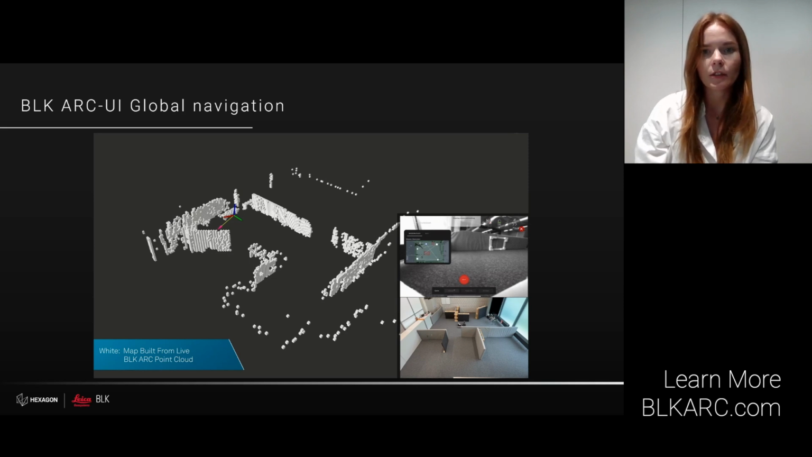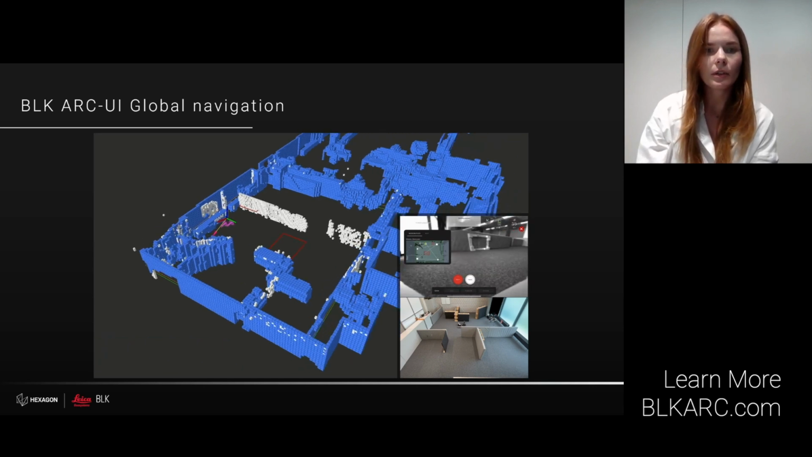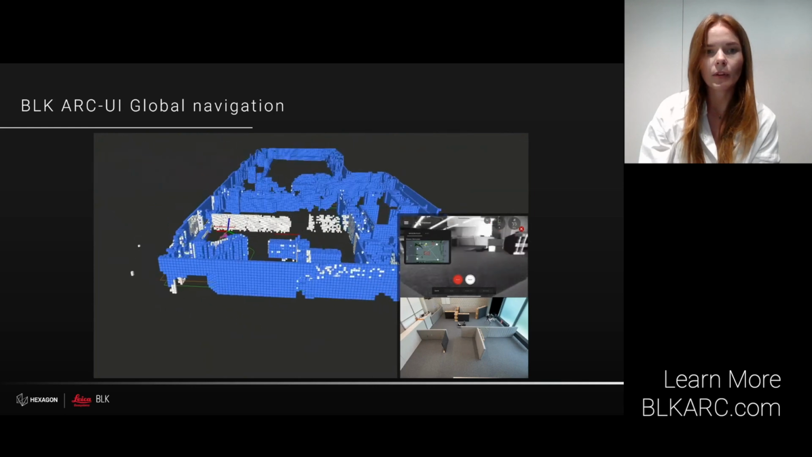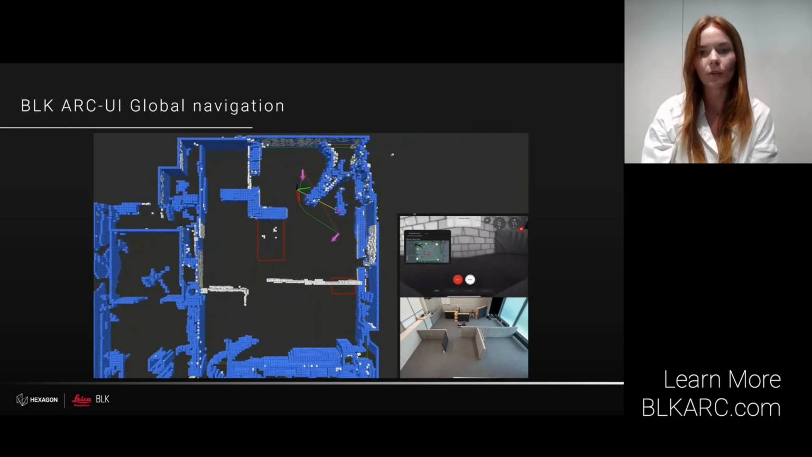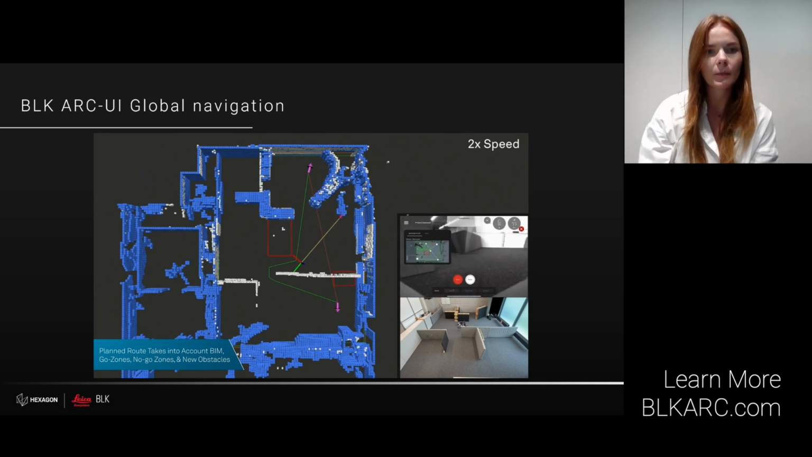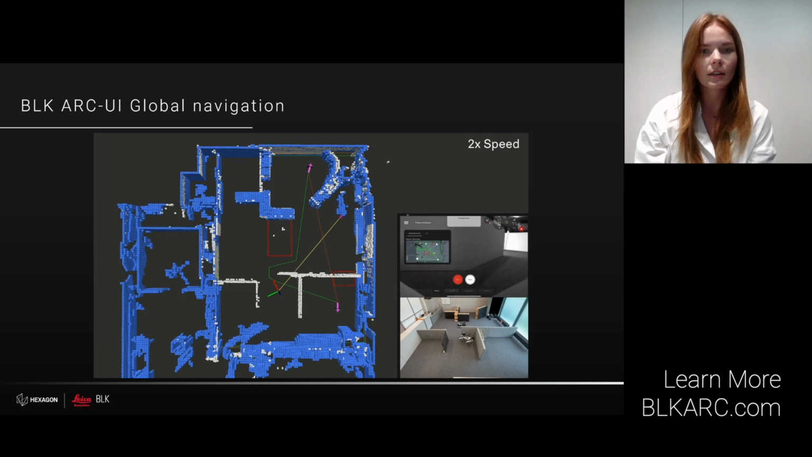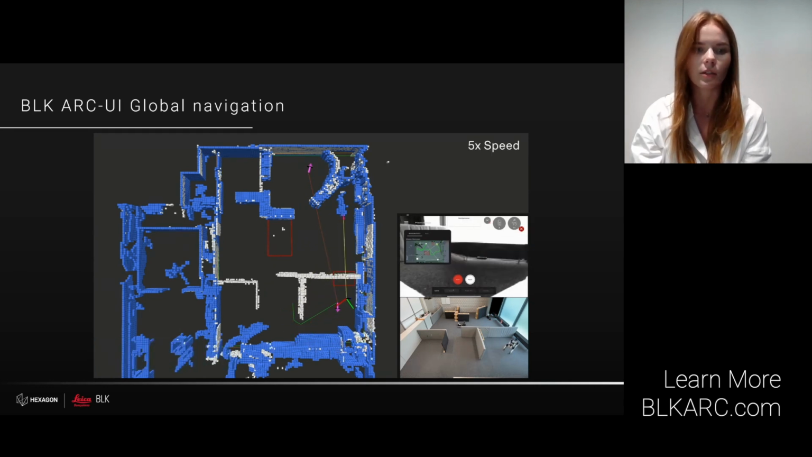And the blue that you will see in just a second represents a preconditioned 3D model imported to the BLK ARC UI. And now, as you can see, as Spot and ARC move, the BLK ARC is picking up the newly set up obstacles, which were not there before in the preconditioned model. Now follow Spot and focus on how it moves between the waypoints. The waypoints are set far from each other, and the system is able to actively replan the path once it encounters a new obstacle on the way, and just walk around them and reach the new waypoints.